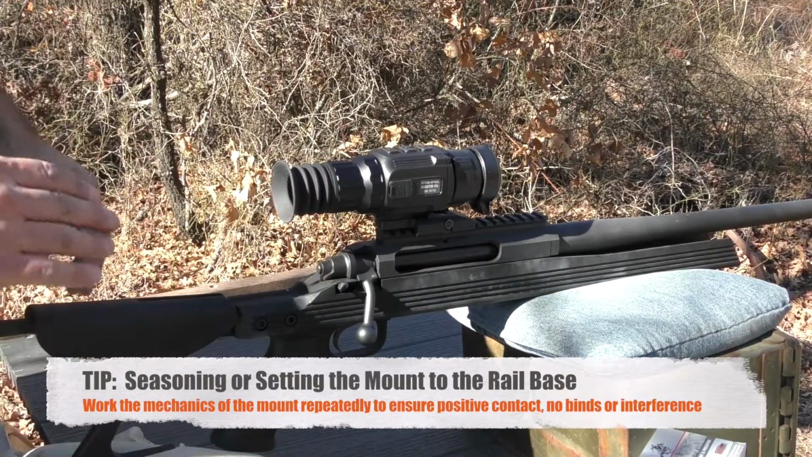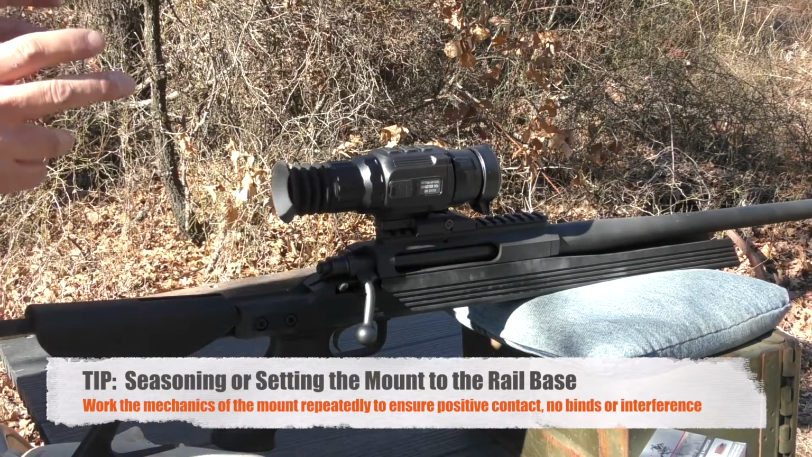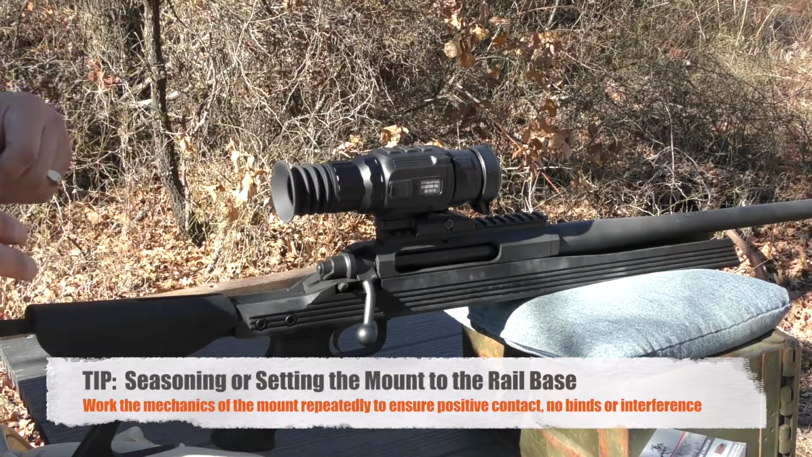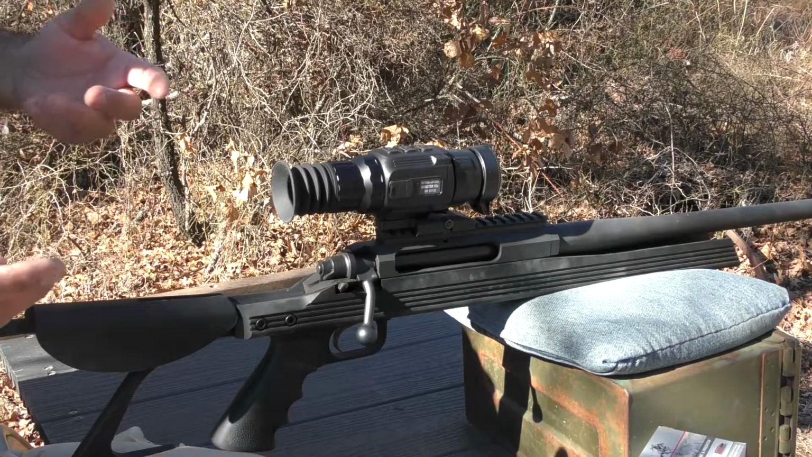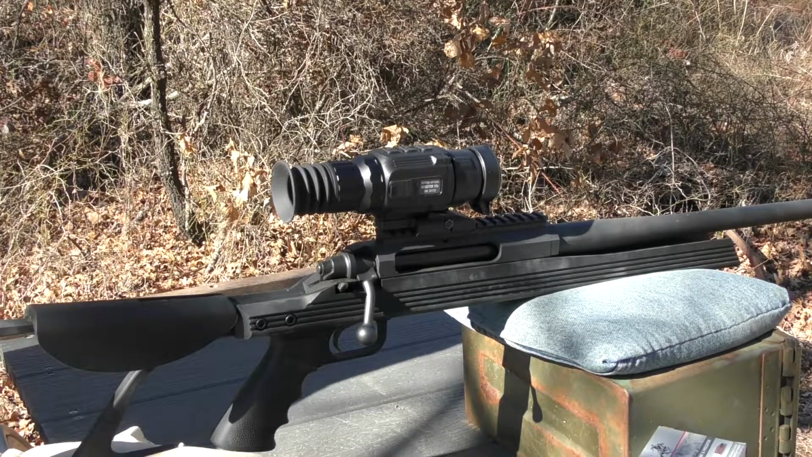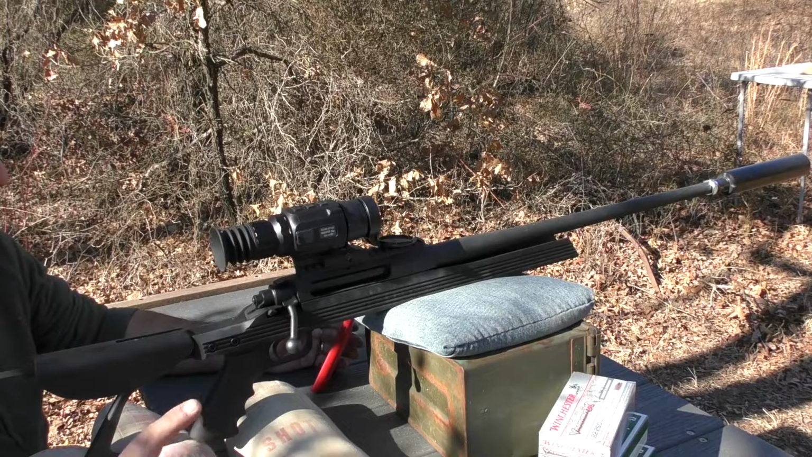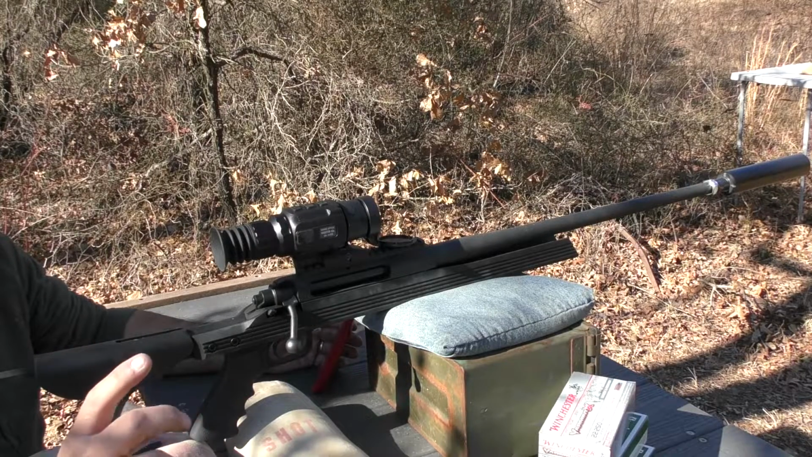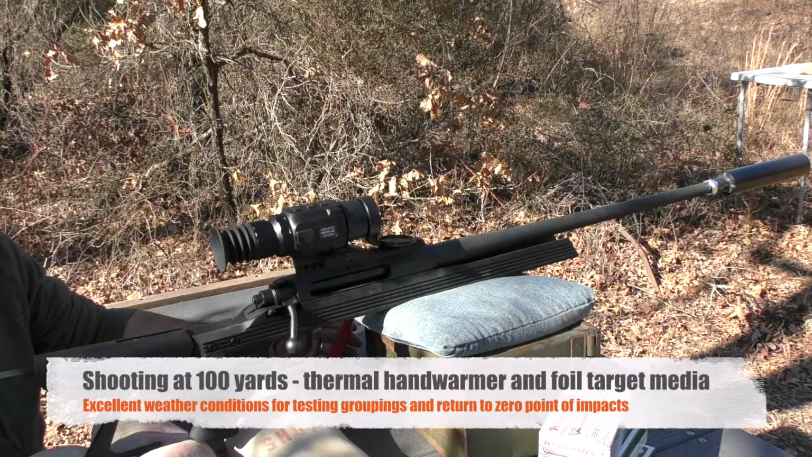Right there. So, let's go ahead and get zeroed at 100, and then let's take the scope off the rail a couple times, take a couple extra shots, and see what we get in terms of point of impact. So I put that back up. I added a full hot hands to the target as well as about a 2-inch piece of foil. So we have some more options for zeroing downrange.